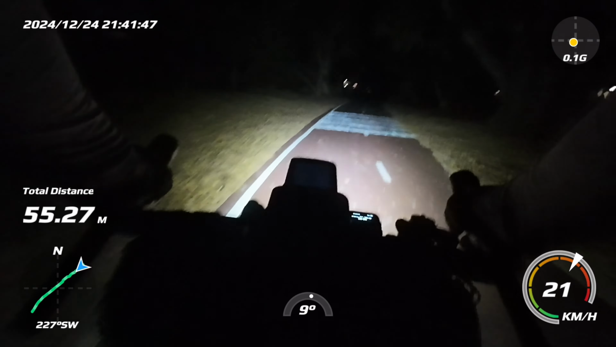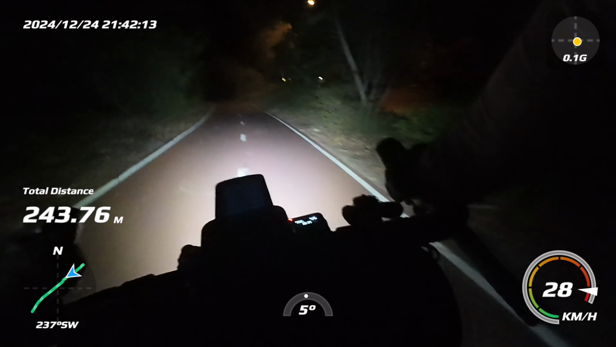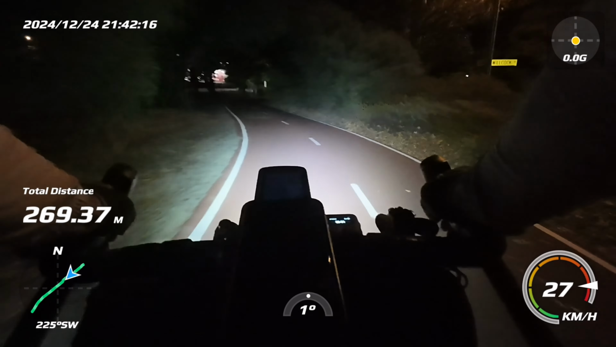Got the high beam on again, just so we can see all the debris on the road and the path, and we can try to dodge it as much as possible. As you can see, it's a lot, hence the light. Makes it much easier to see everything.